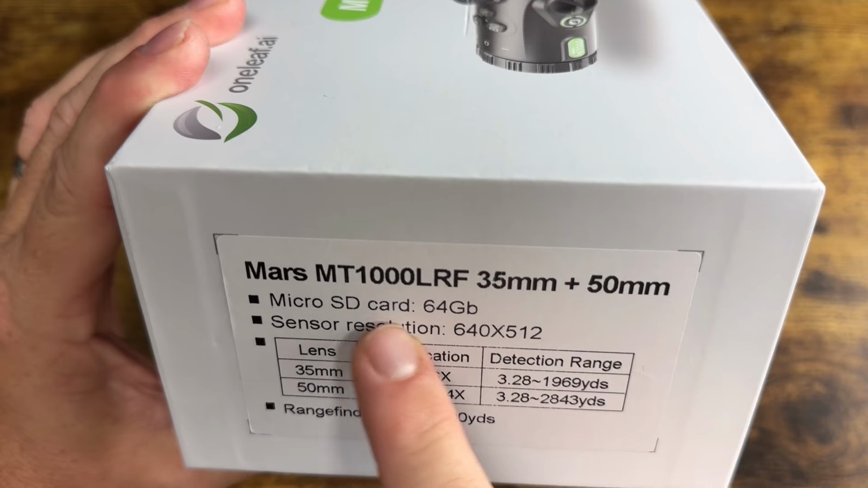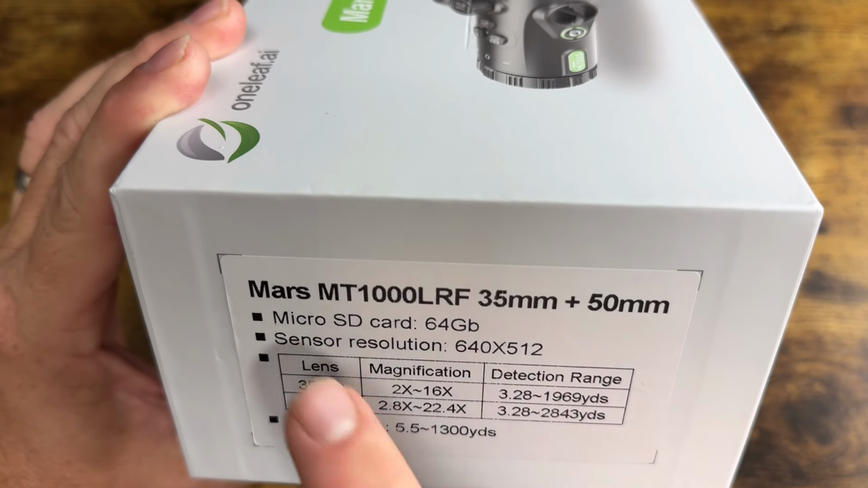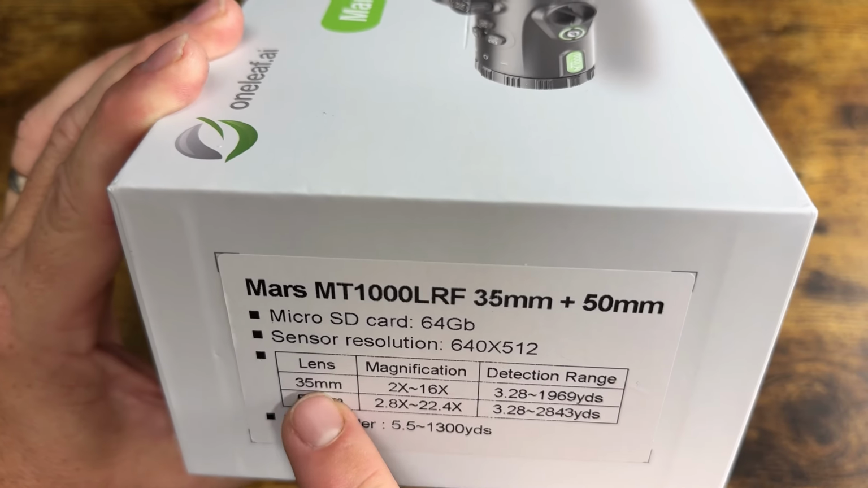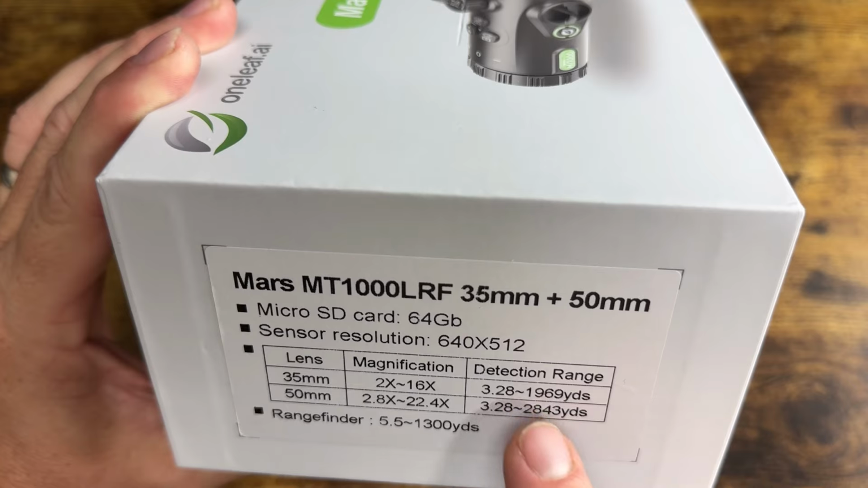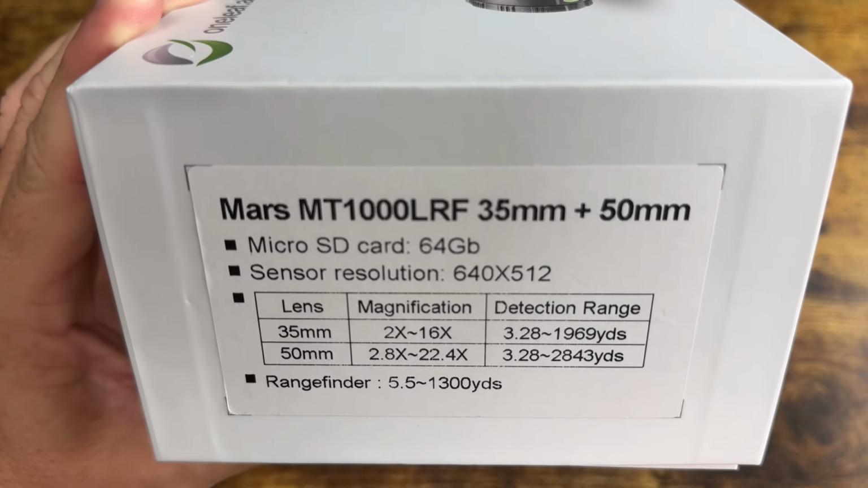It comes with a micro SD card, which gives you 64 gig of recording. Sensor resolution is 640 by 512. The 35 millimeter lens gives you 2 to 16 power magnification, and it gives you 3.28 to 1969 yards of detection. All right.